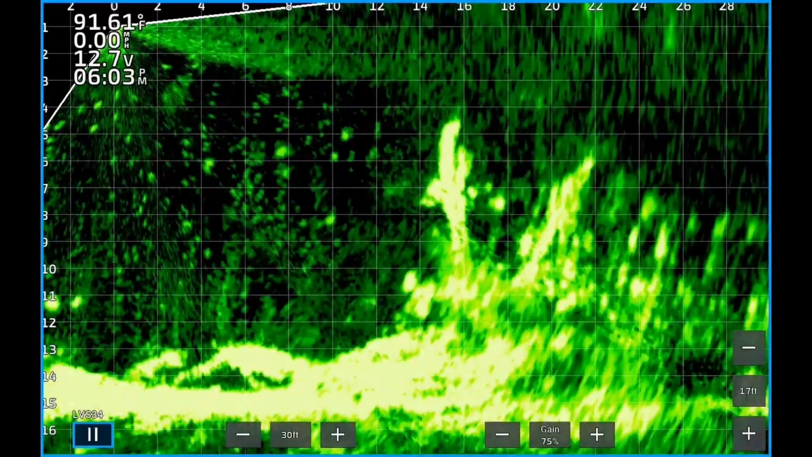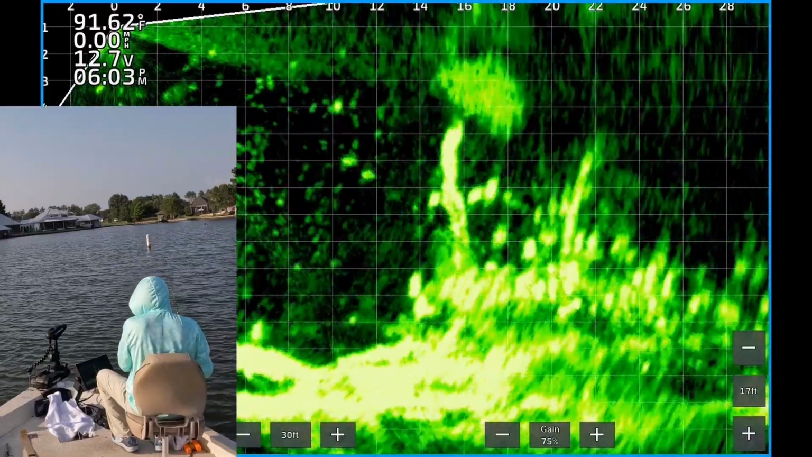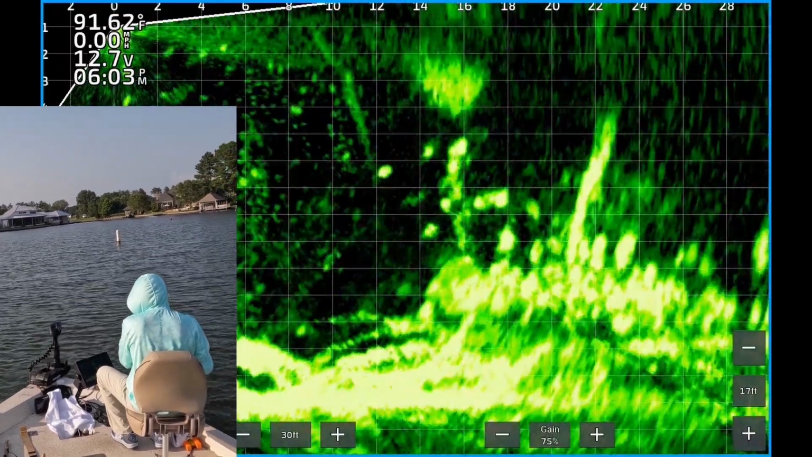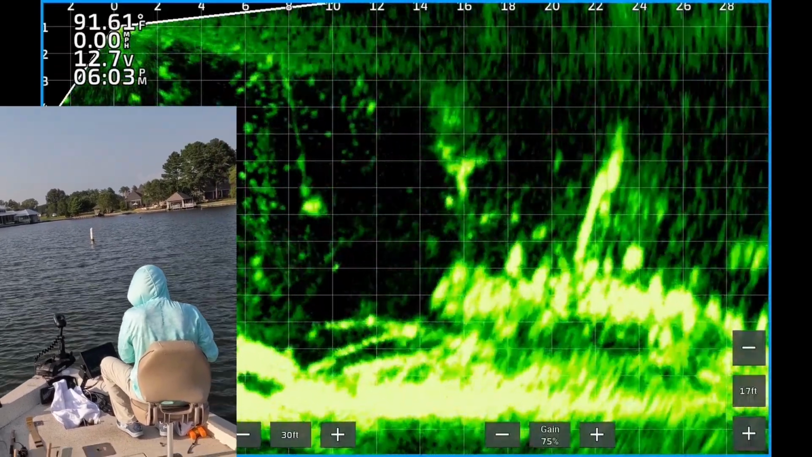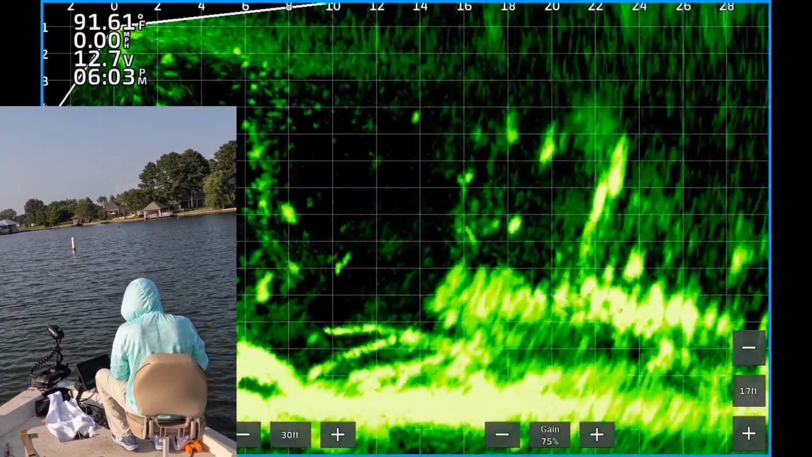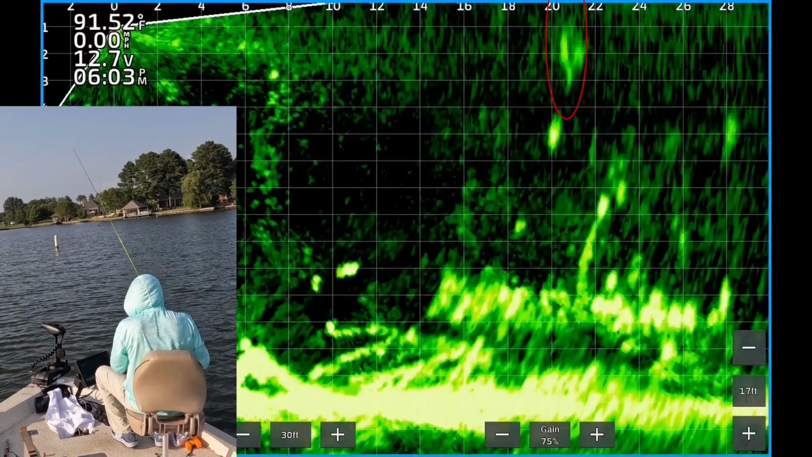Here you see a tree topping out about 4 feet deep. There you see the jig dropping right on top of it and some crappie around it. The crappie on the left side of the tree, 11 feet deep, follows the jig but wouldn't commit. Both of those trees were loaded with nice crappie between 10 and 12 feet deep in a school about 13 feet wide. There you see my second cast dropping down.